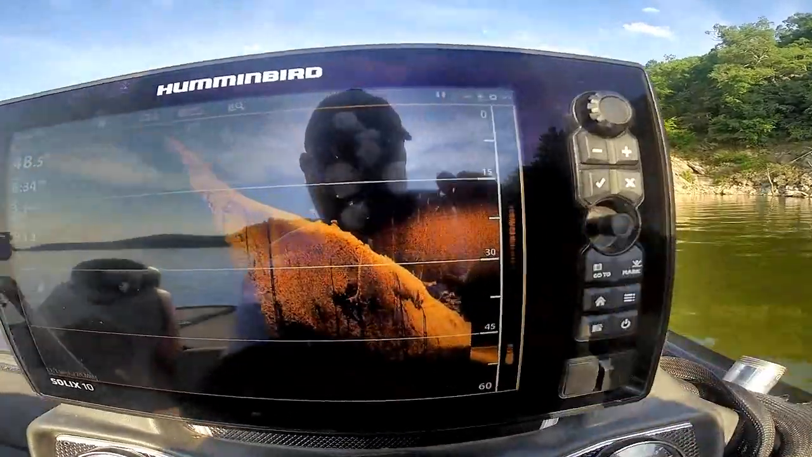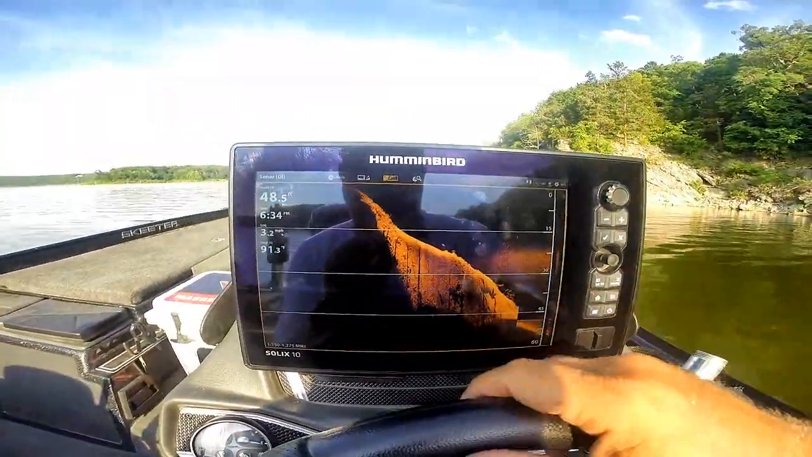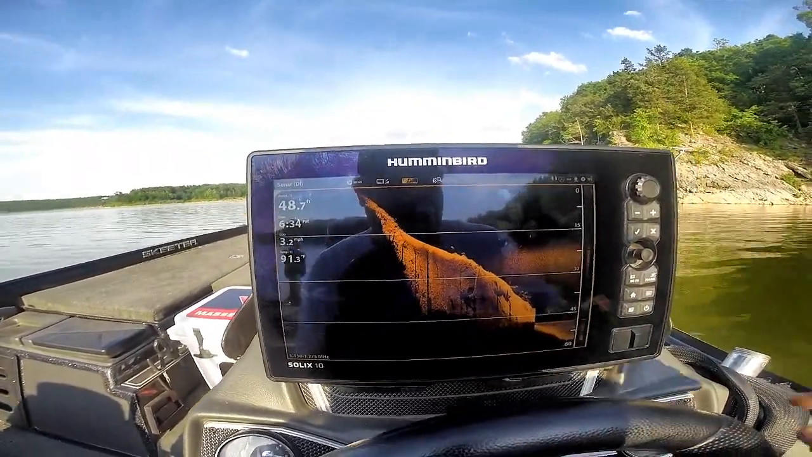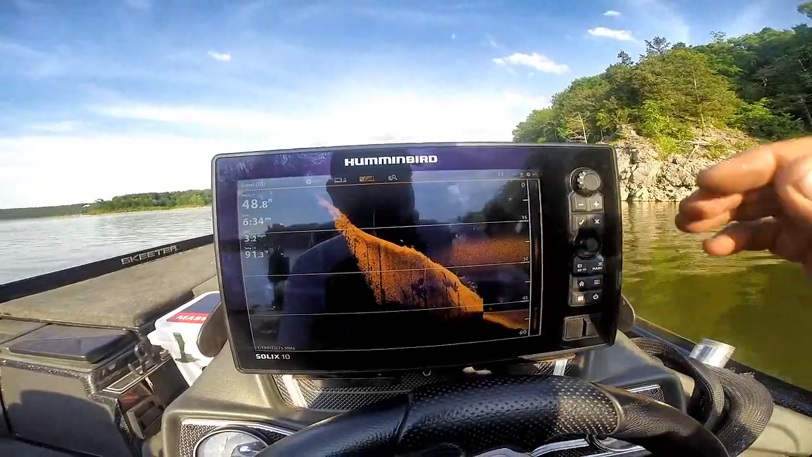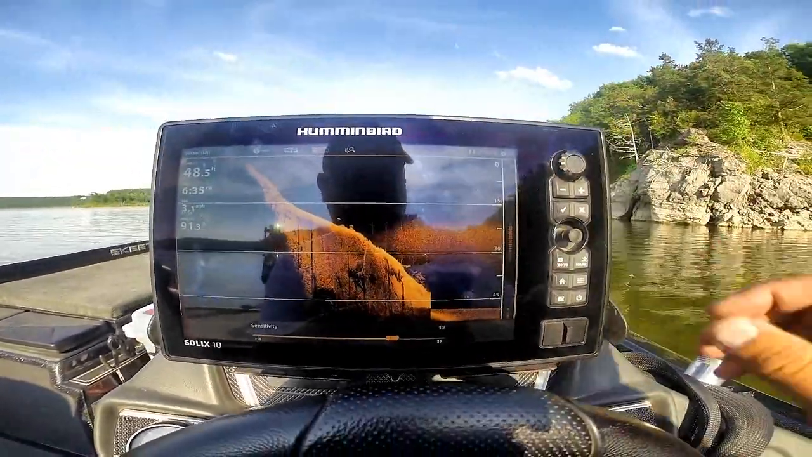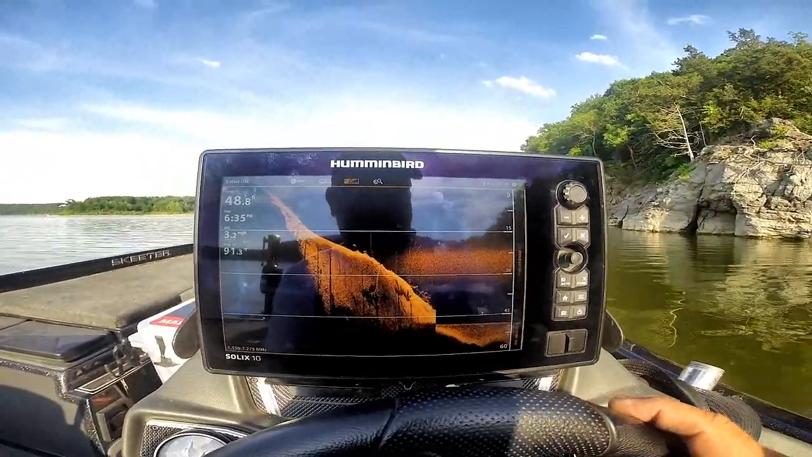A tree laying down right there. It's awesome, amazing imagery from Humminbird. You can see that temp climb. You can adjust your sensitivity up and down just a hair right there. You can make this thing do wonders if you want to.